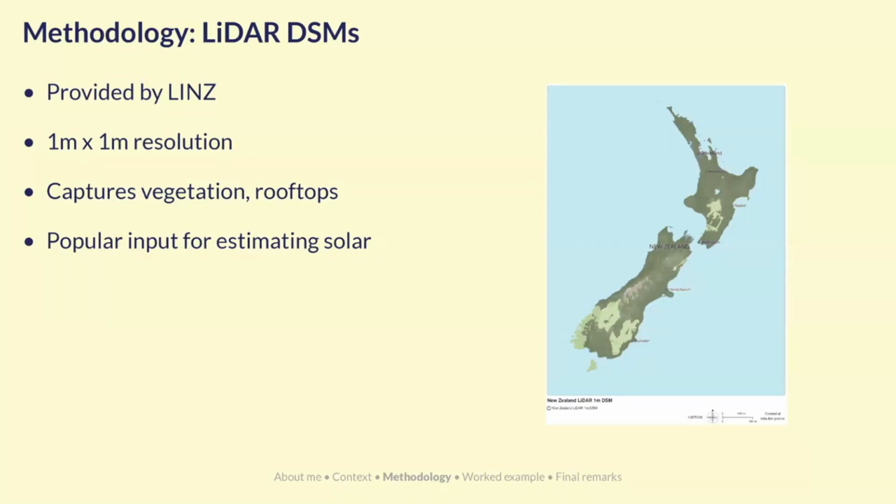This data is provided free and open source by LINZ. The picture there shows the coverage of LiDAR that we have in New Zealand, and it's really good. We have 1 meter by 1 meter resolution data for all of the darker areas, which is mostly all the urban areas. With a square meter resolution, each pixel in the data set represents a square meter, and this is good enough resolution to capture things like tall trees and buildings, and what we're interested in, rooftops as well.